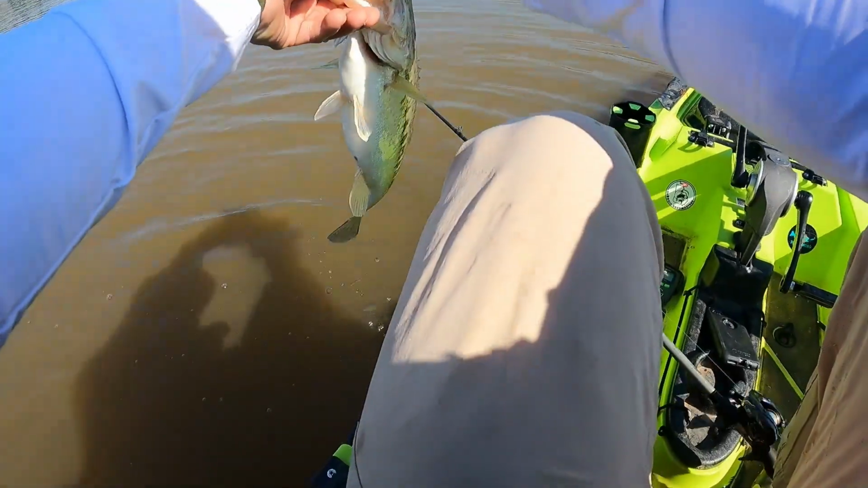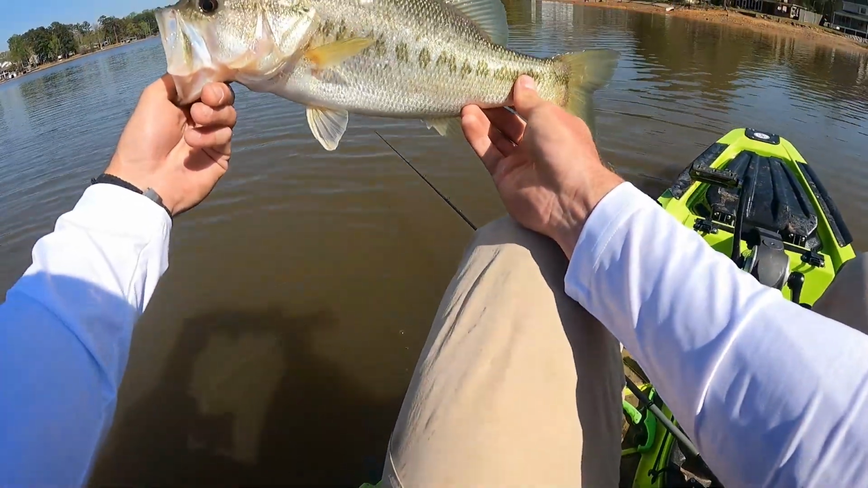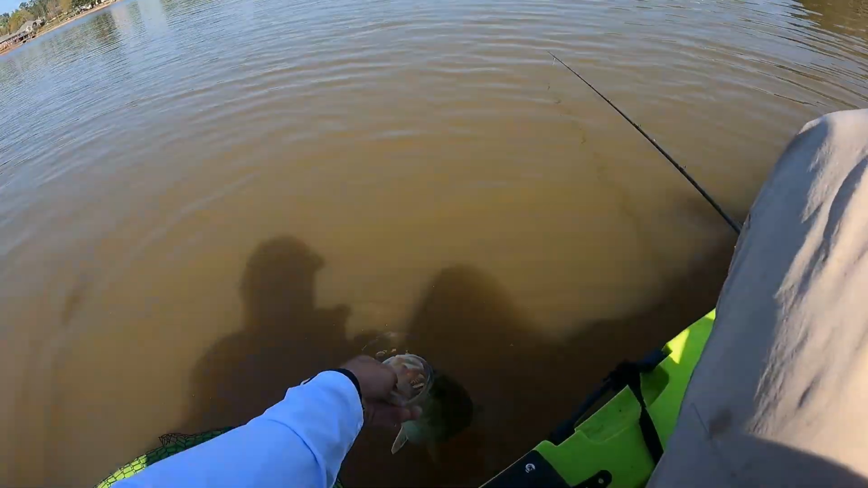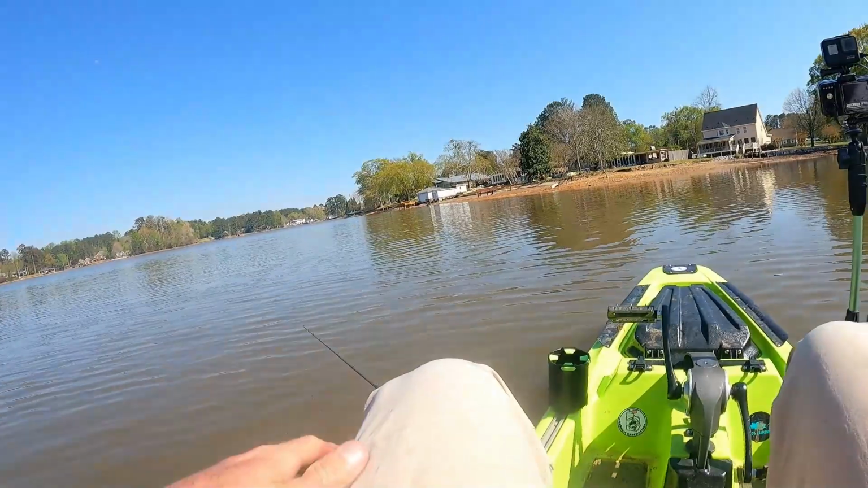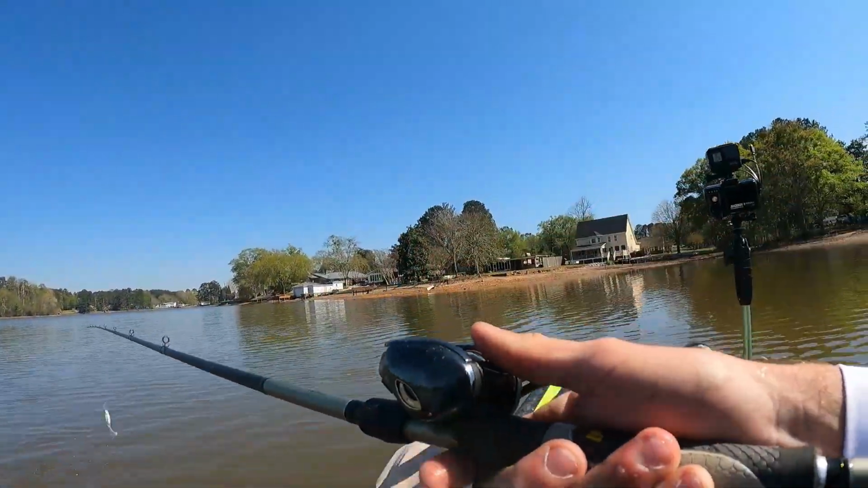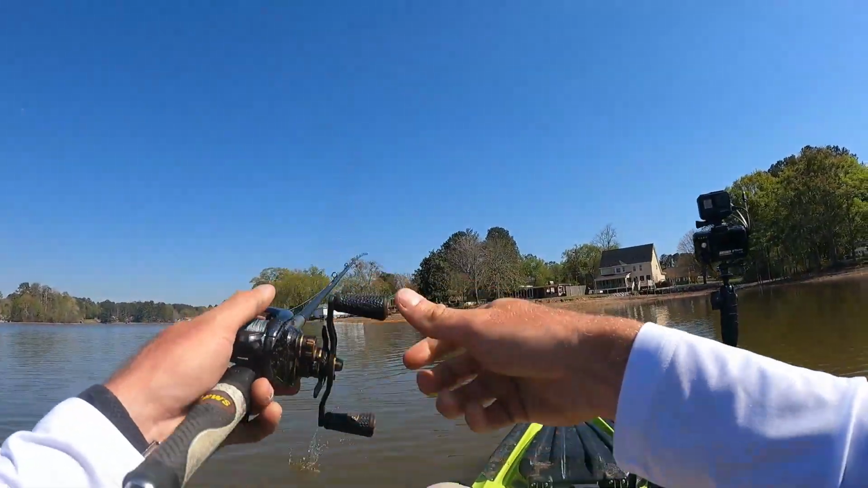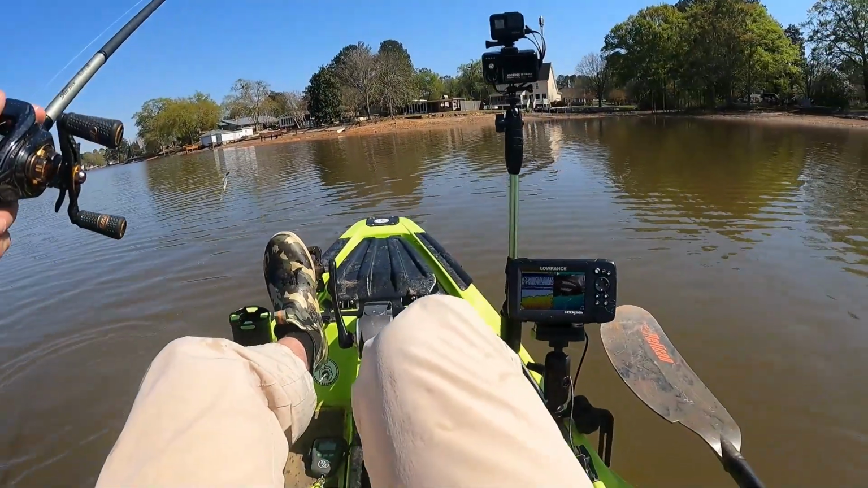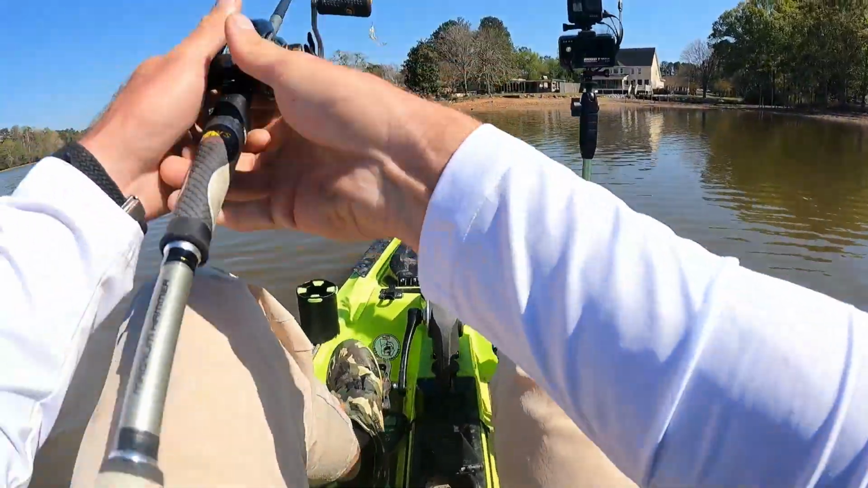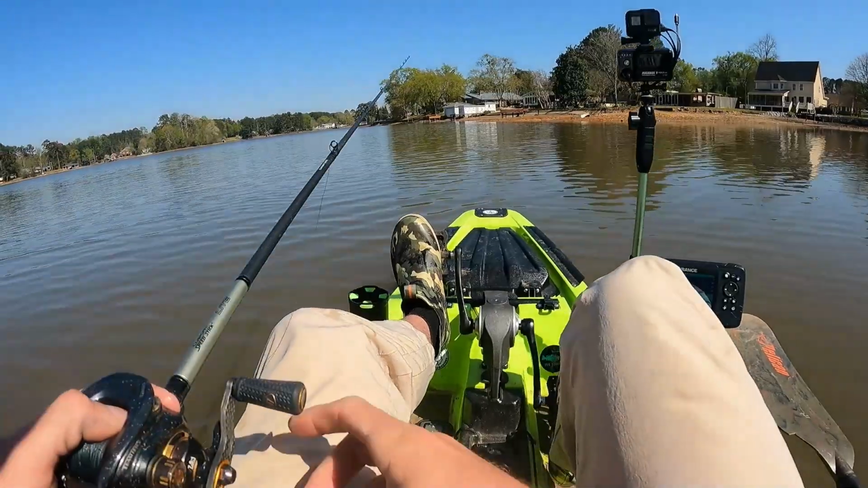Well, that's a pretty one though. Got some pretty distinct lateral lines on it. So yeah, I wasn't even recording. I've just been finding 3 to 4 foot deep water and throwing out in it, slow rolling it.